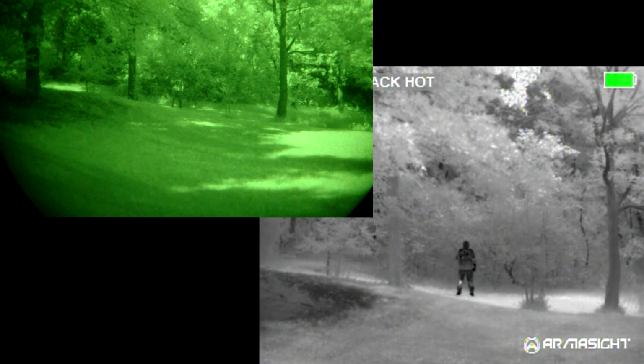And again, camouflaged. Should be able to see me pretty clearly with the thermal. I don't know about the PVS 14.